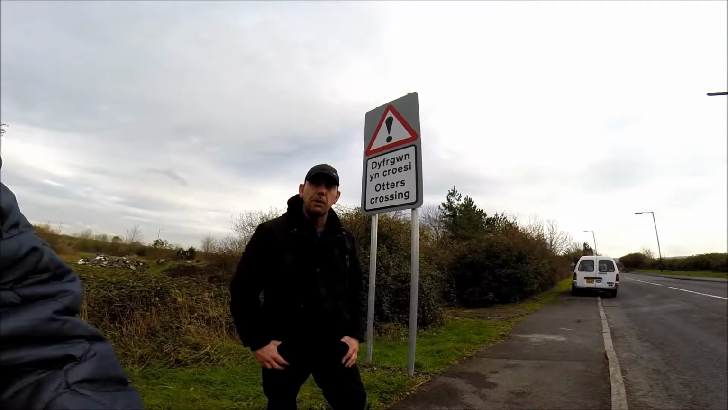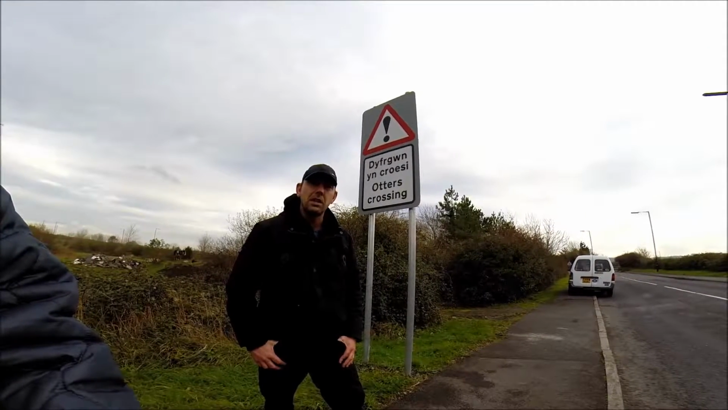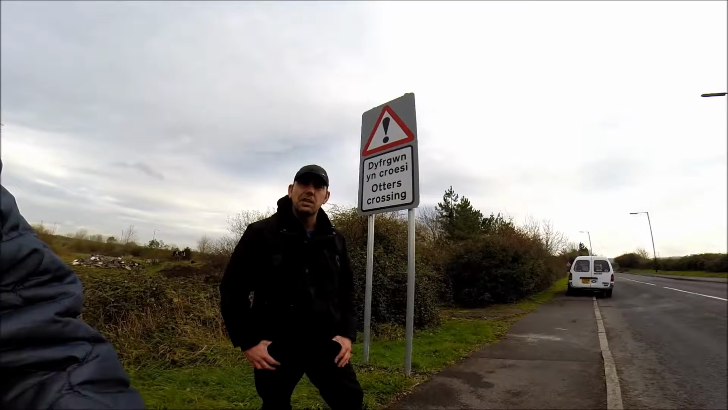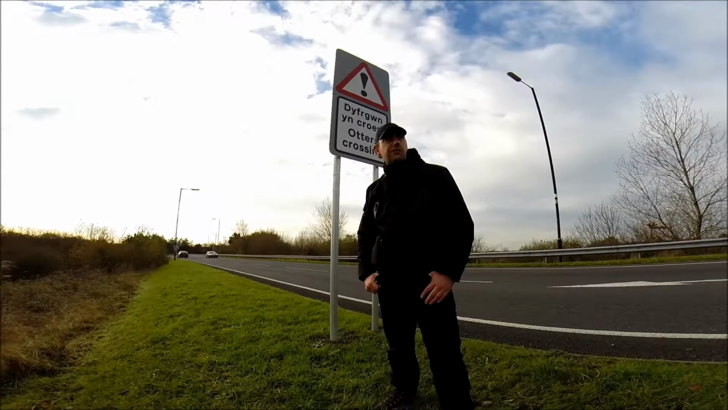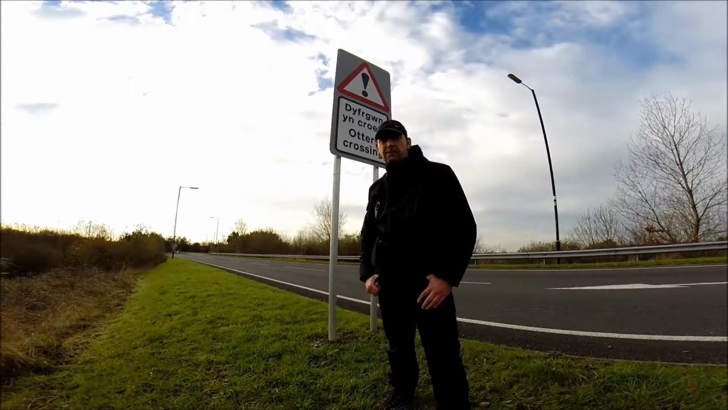But it's a nationwide problem, with over 200 otters hit each year in England and Wales. With luck, this sign will actually warn drivers, and other councils will follow suit and put signs up in their areas where otters have been killed or known to travel. This is the first sign in Carmarthenshire. With luck we will see more signs around the UK.